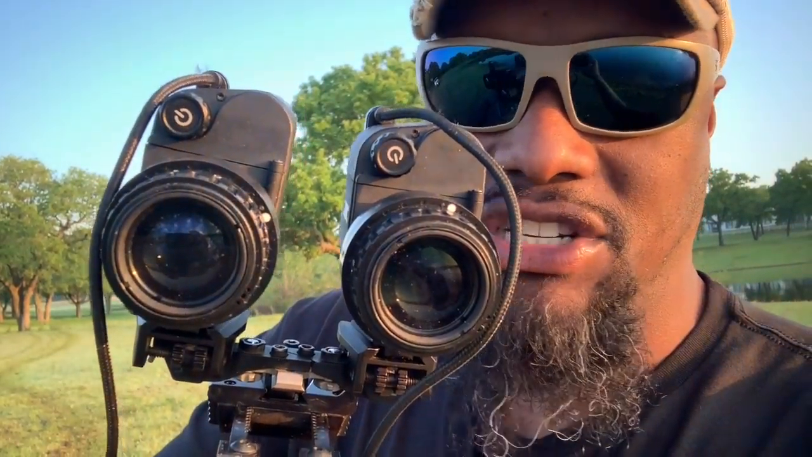I finally went over to manual mode, and all you do is double tap the power button right there. You see those round little buttons up there? You just double tap those, and you don't have to cover the lens or anything like that for it to nuke.